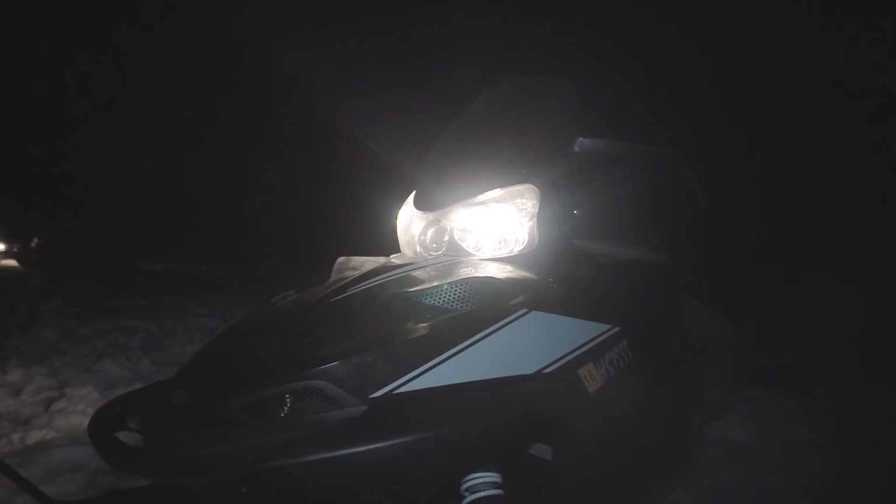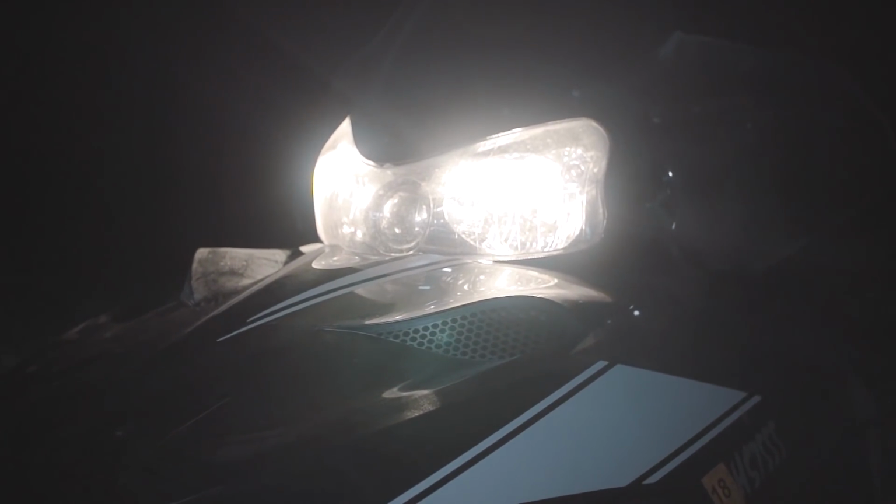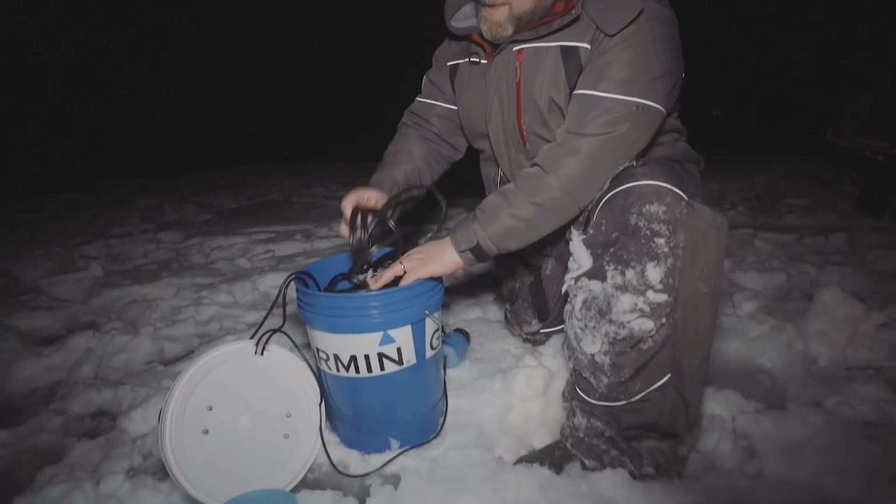Guys, we live in an area that is so special that we call the ice belt. And there's so many hidden gems out here. So many places where you can do a little research, do a little homework, and land on fish like we've been on tonight. Wow.